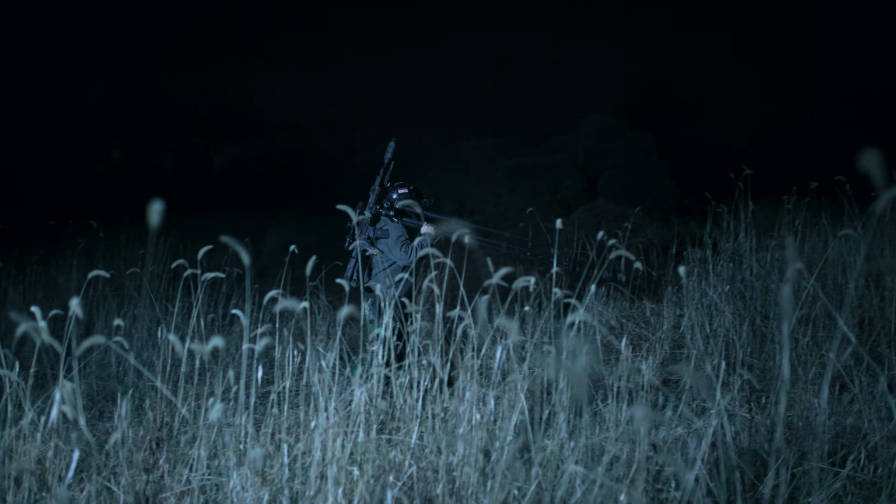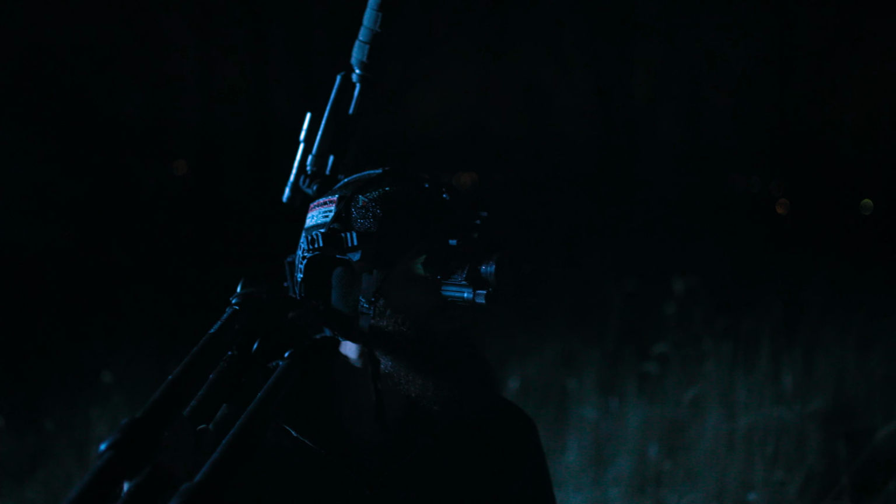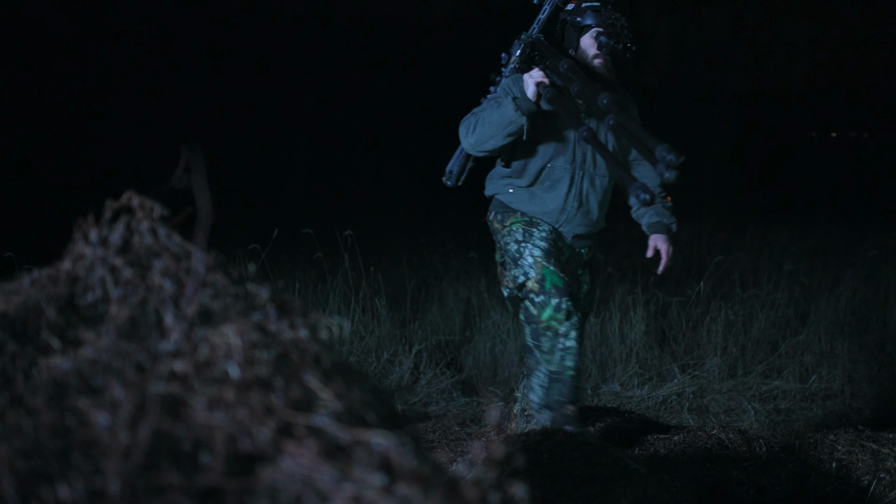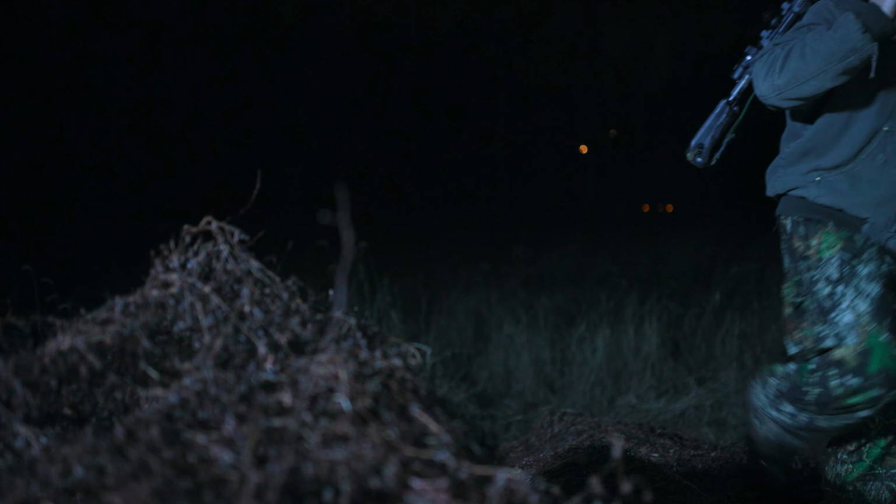My wife's uncle had never shot a weapons-mounted thermal in the dark before. I had been out at his place a few times now, and he loved to tag along and watch me shoot a few coyotes. This time was different.